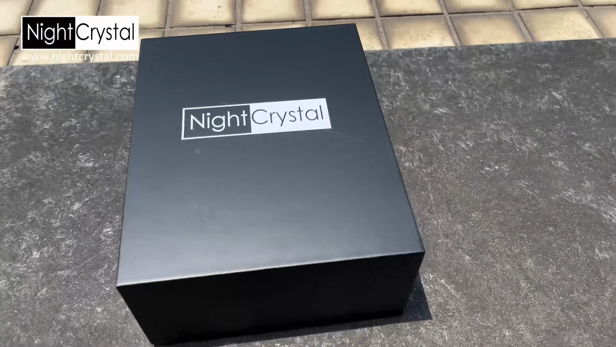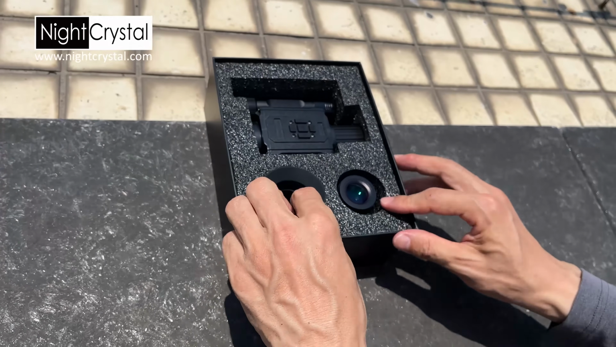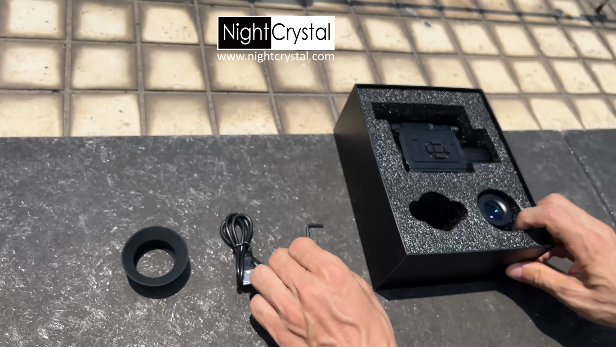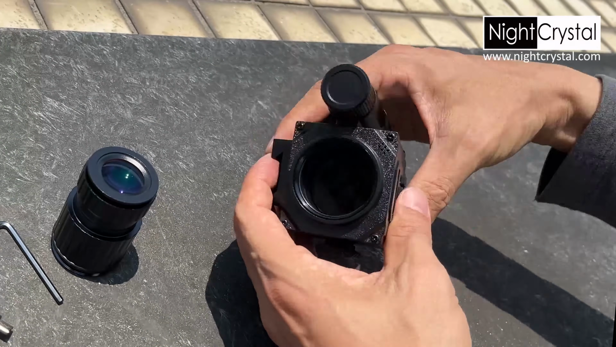Welcome to the unboxing and field test of the NightCrystal M6 night vision scope with Picatinny rail mount. Inside the box, you'll find a soft silicone eye protector, a USB-C charging cable, a hex screwdriver, a screw-on eyepiece, and the main night vision unit. Everything you need for setup and operation.